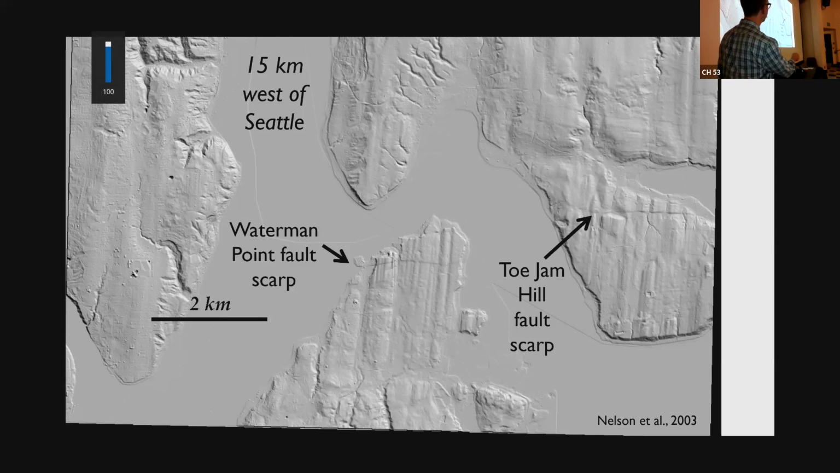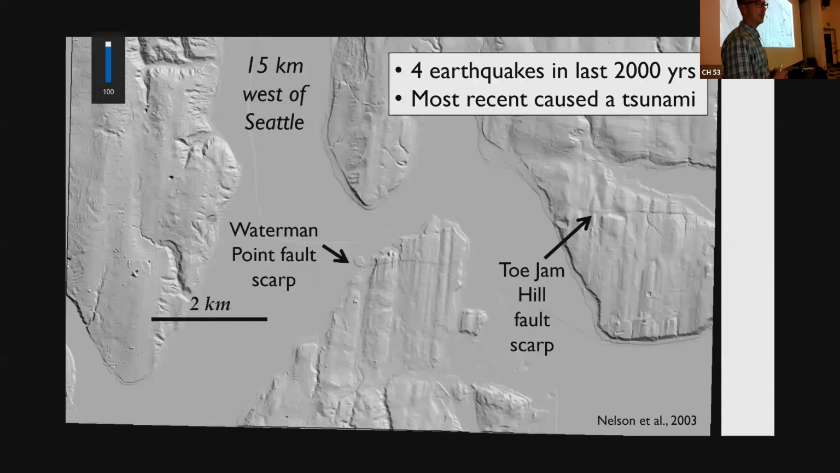So these are crustal faults. These are not necessarily related to the big subduction zone, but smaller, shallow faults that Ashley Strag, a professor here at Portland State, works on. And the reason why these are interesting is because they're pretty active. They've had at least 4 earthquakes in the last couple thousand years. And one of them even caused a local tsunami in some of the Puget Lowland areas that are nearby here.